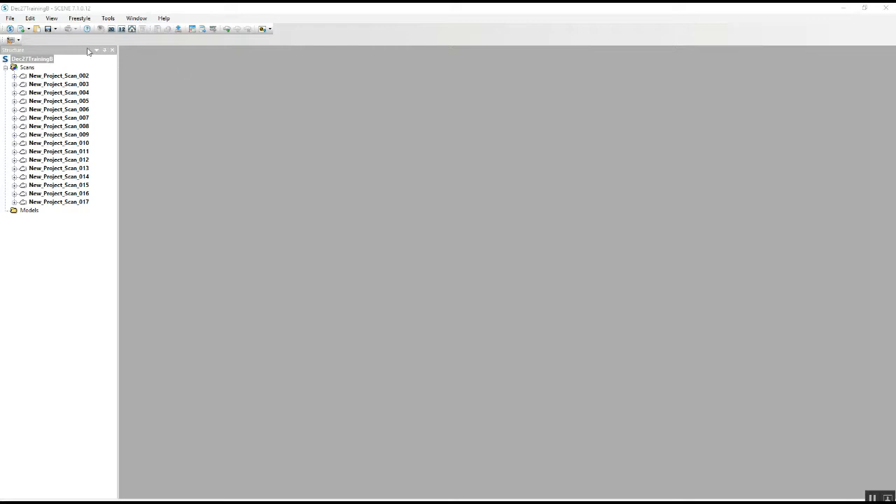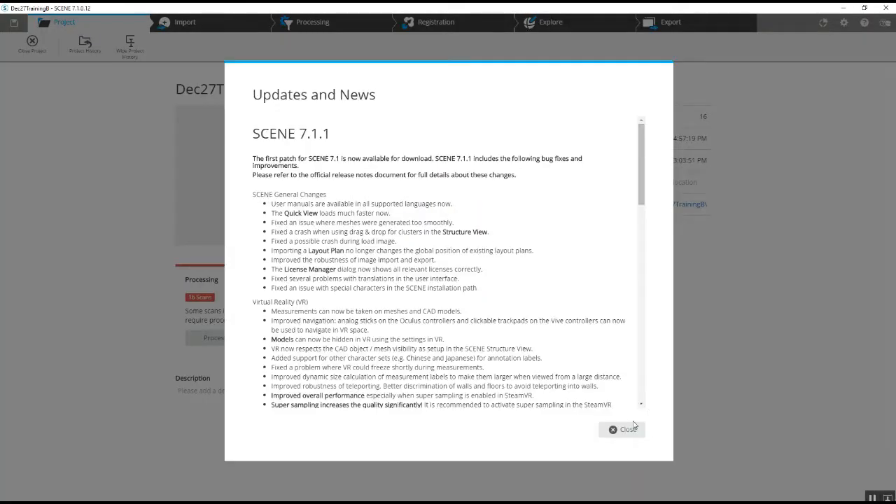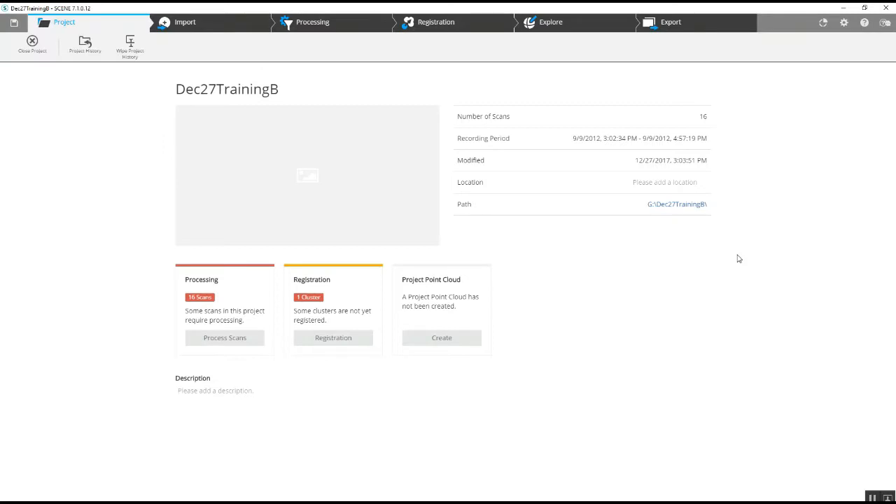We are in the old interface. We pop this upper left-hand corner button here. It will take us into the new interface that you would generally see when you would open up your 7.0 Scene or newer. Because we are doing an internal scan, we are not going to pre-process. We are not going to look for artificial sphere targets or checkerboard targets. We're just exclusively going to register by top-down and cloud-to-cloud.